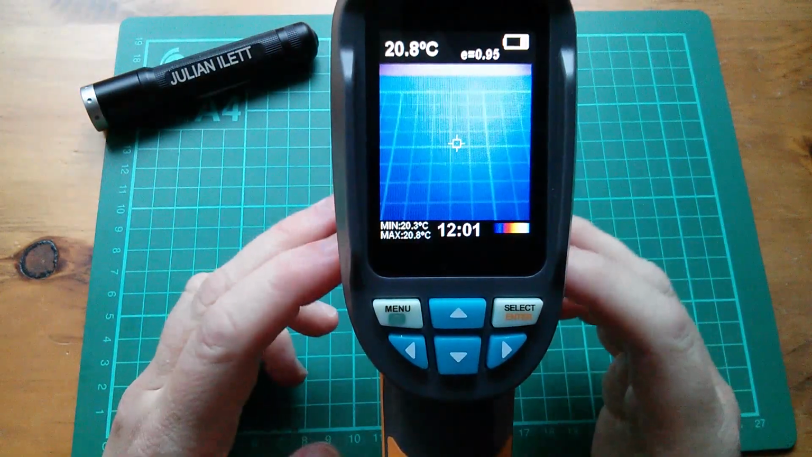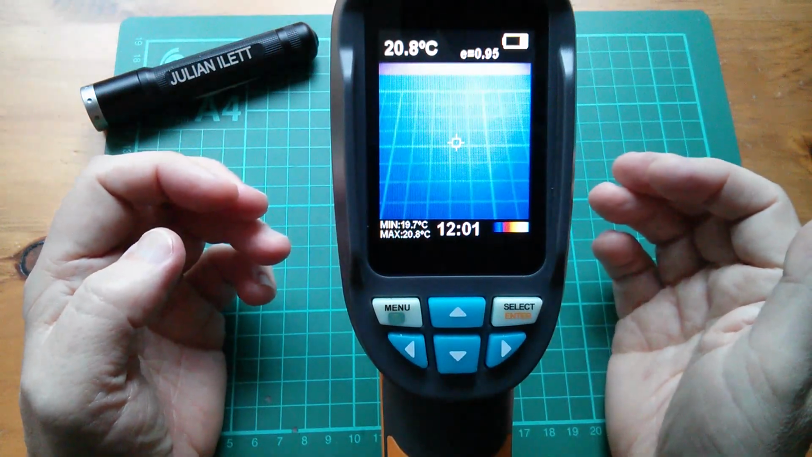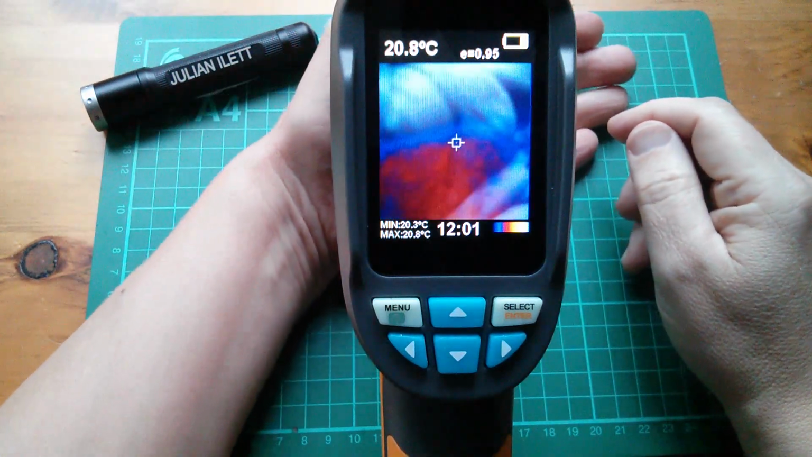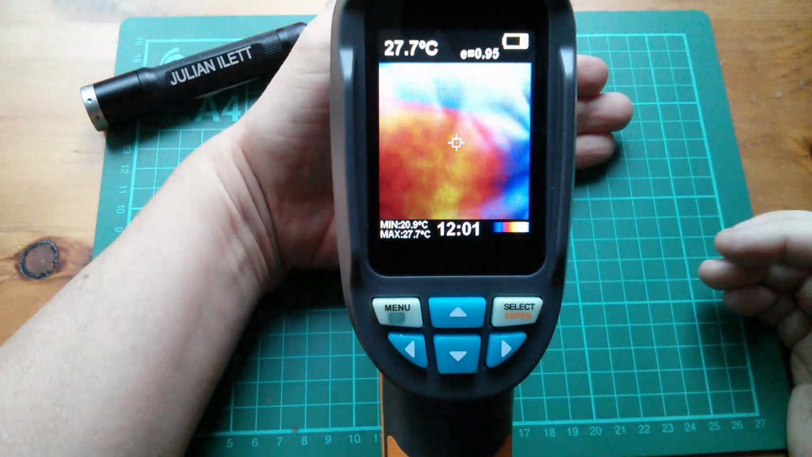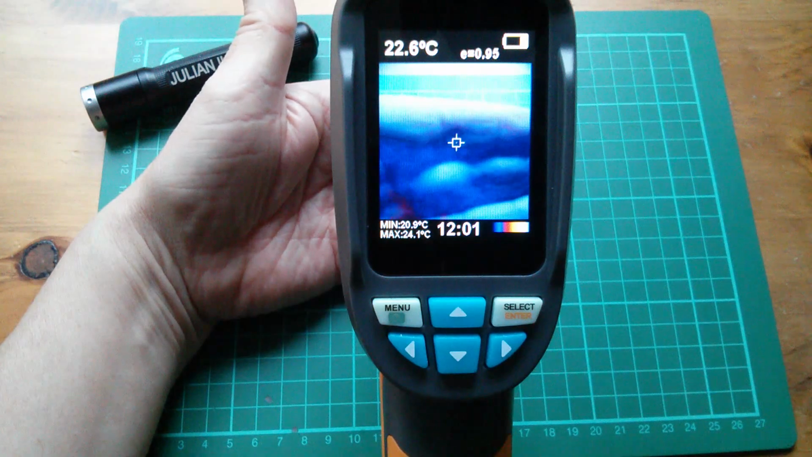Right, I've rigged up the thermal imaging camera on a tripod. It does wobble around a bit, but that might not be a bad thing. Now you can see at the moment that it's showing a live image of the desk. And if I put my hand under there, you can also see that we're getting superimposed on top a heat map. So the center of my hand is hot and my fingers are pretty cold.